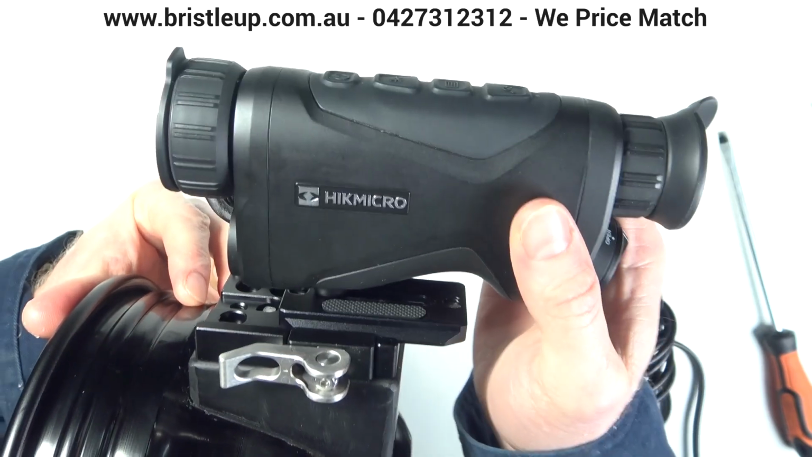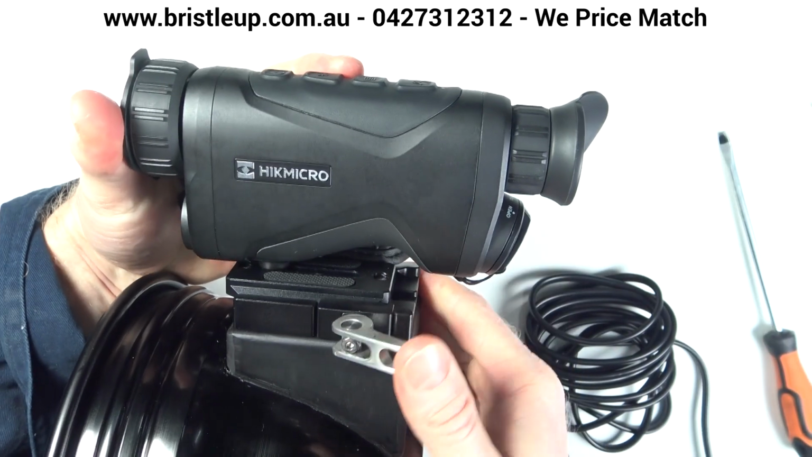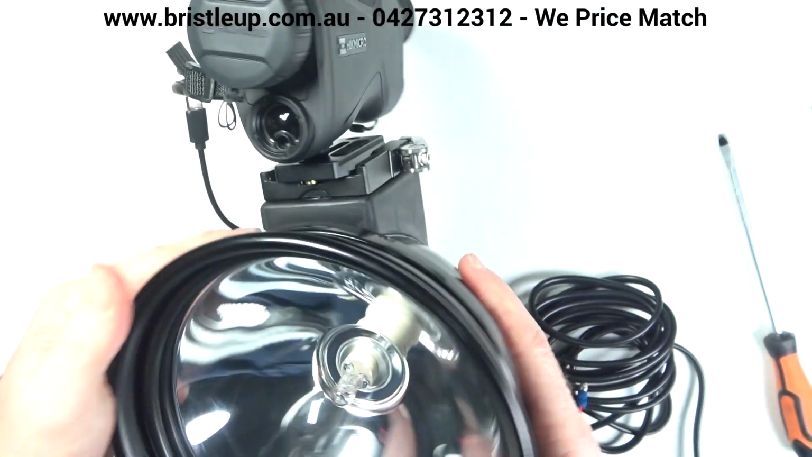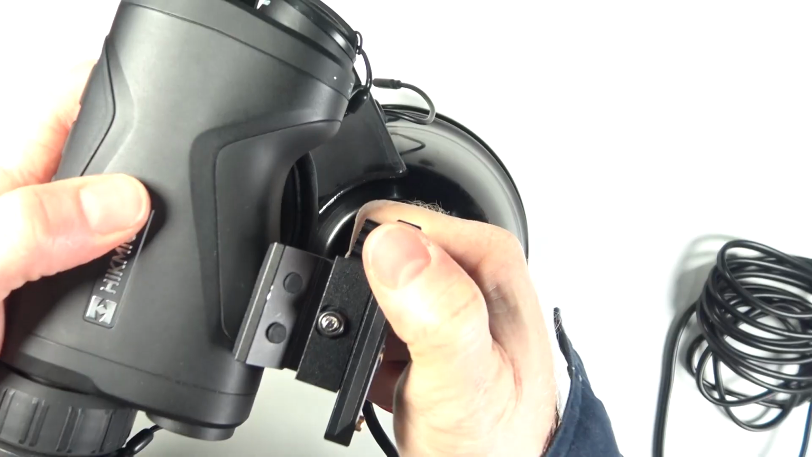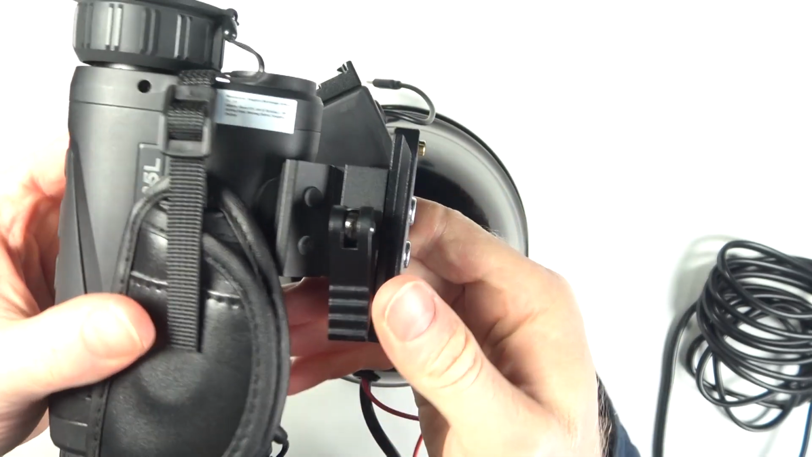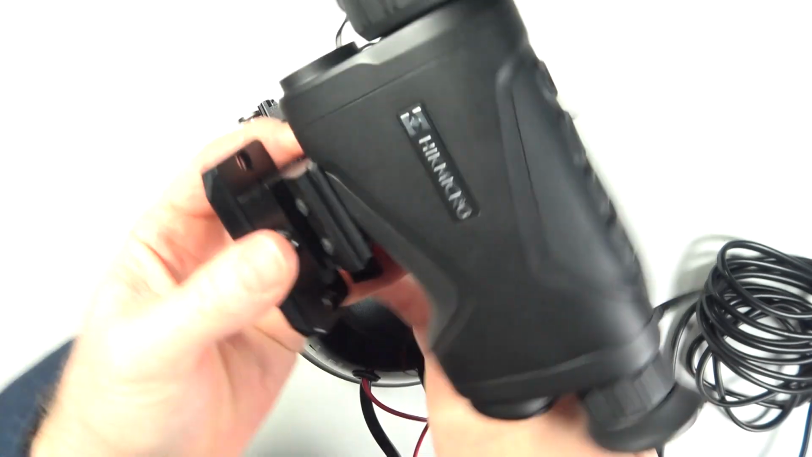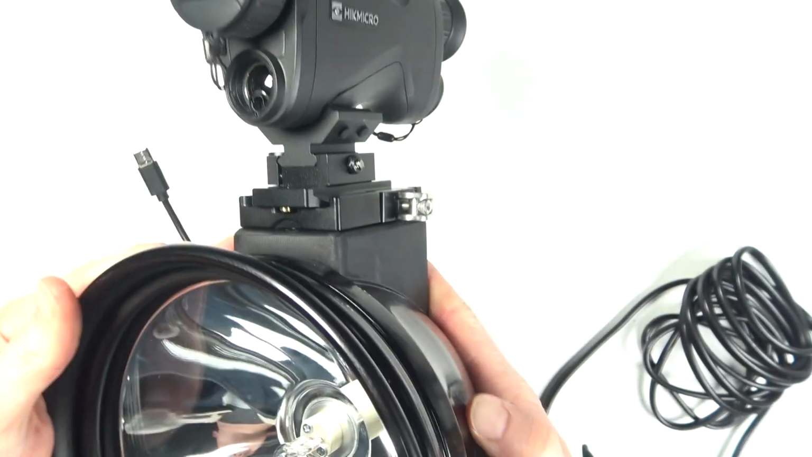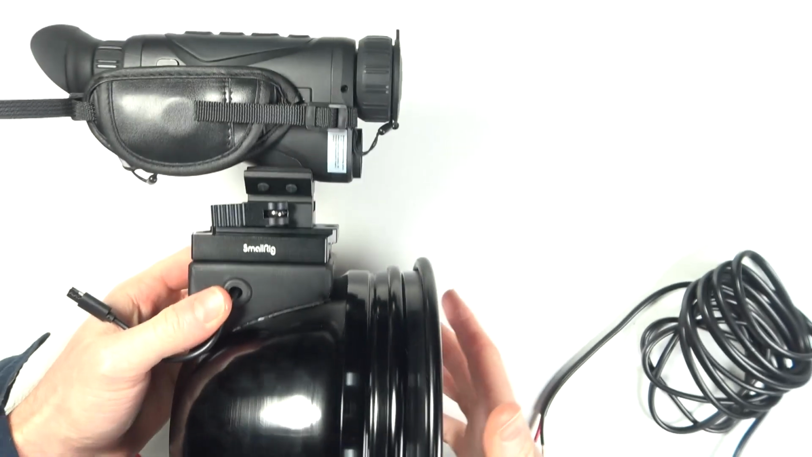For mounting the thermal itself, you can use the included Arca mount, attaching it directly to your thermal. This works perfectly fine and it's not going anywhere if you install it correctly. If you prefer the smaller Smart Rest clamp, you can mount that to the Arca rail, allowing you to take advantage of the new Hikmicro molded rails as well. It does, however, lift it up just a bit higher.